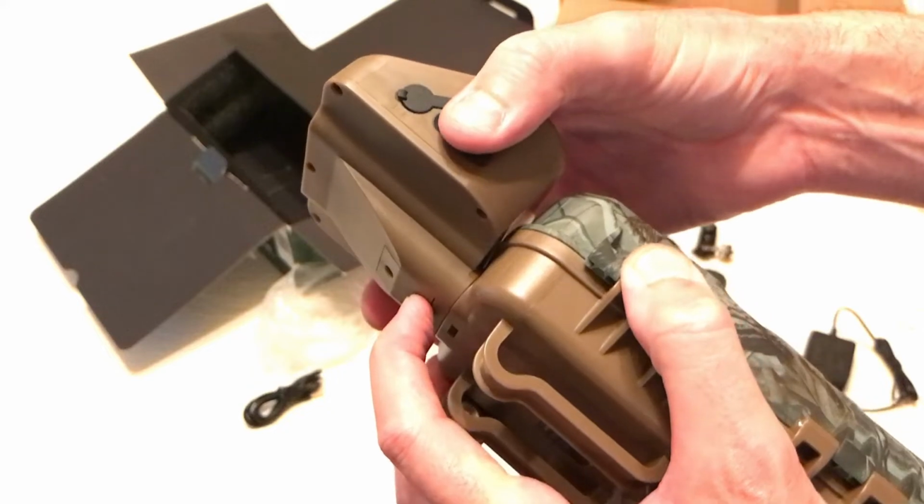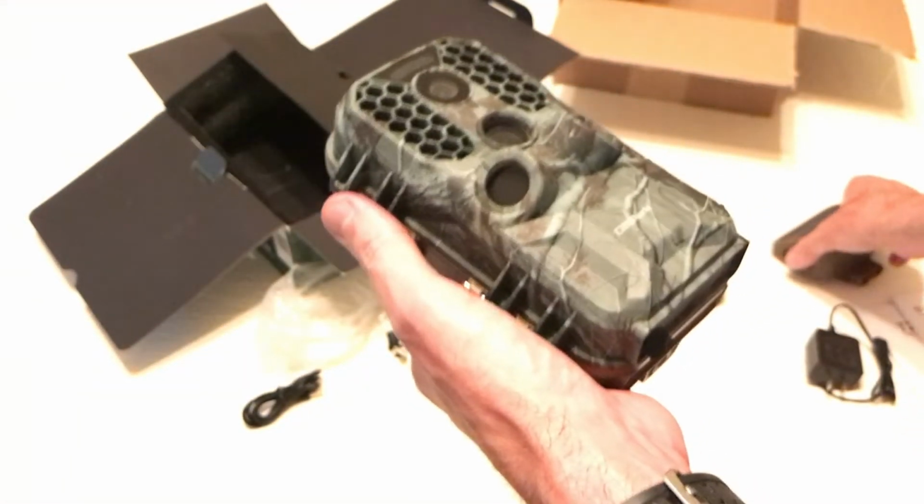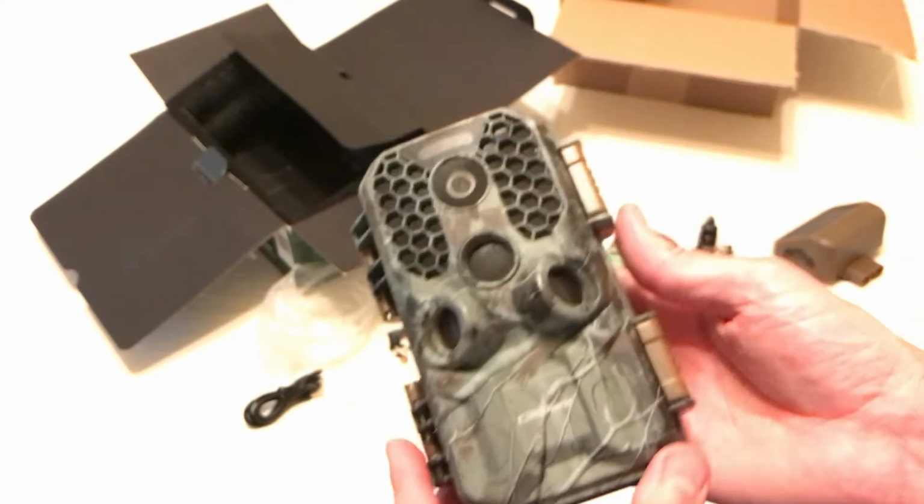Pretty simple stuff. When you want to take the solar panel off, you just press this release button and pull off your solar panel. So that's all the accessories. Let's take a look at the camera.